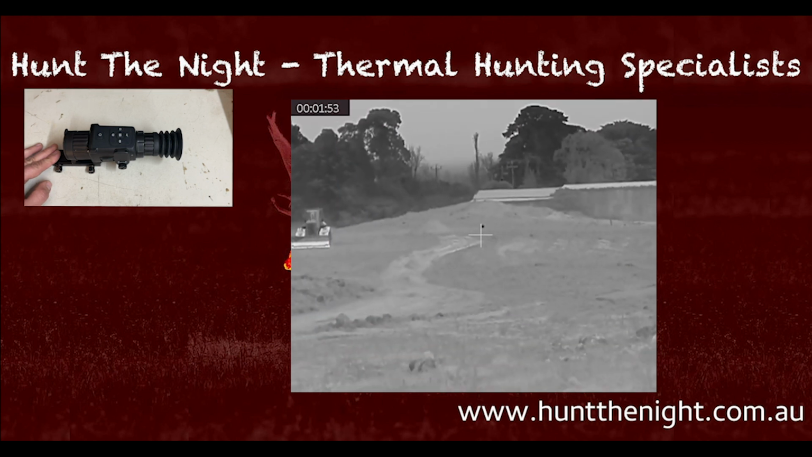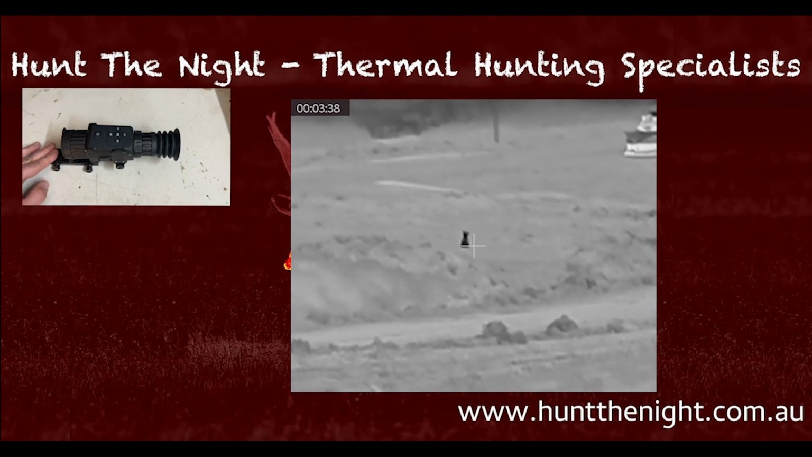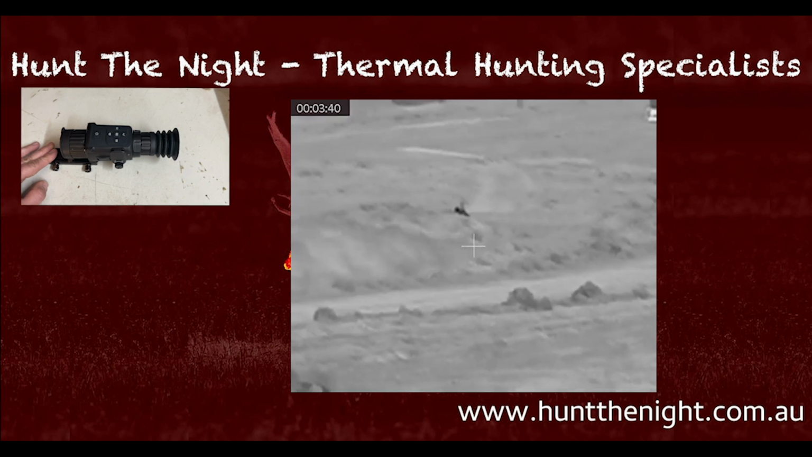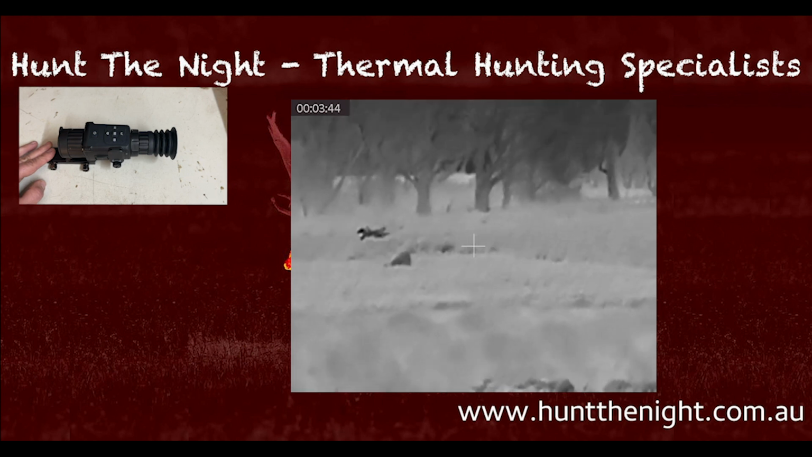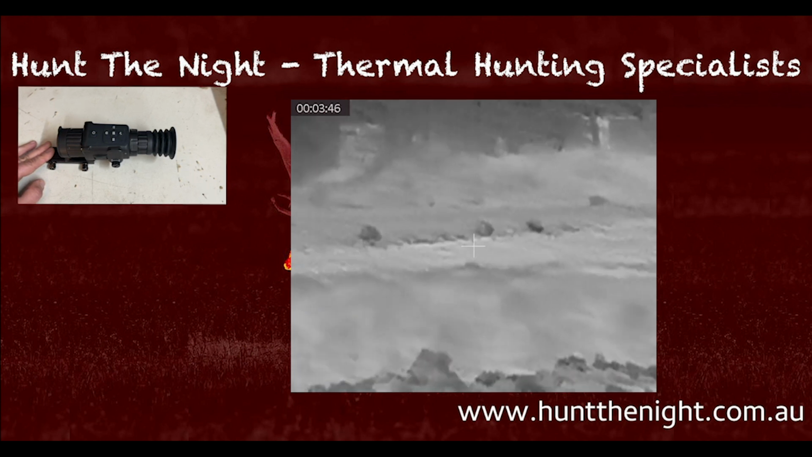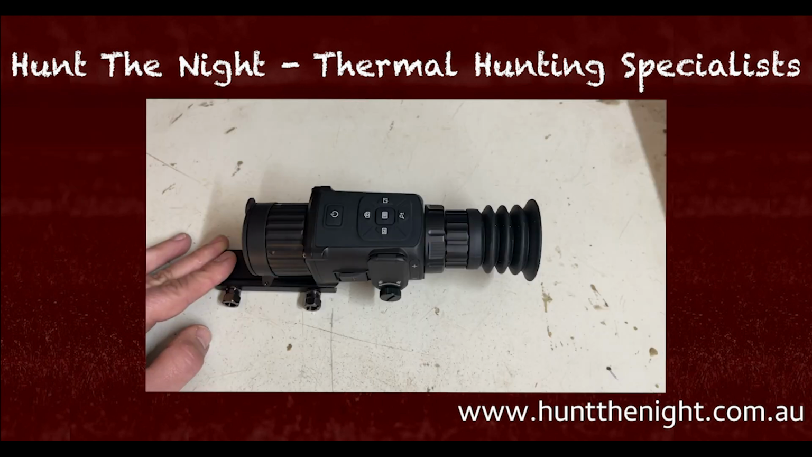The menu system's pretty well laid out. I wouldn't say it's the most intuitive in terms of some of the language it uses, but that's probably just because these are offshore manufactured devices in a non-English speaking country. I can get quite politically correct when I want to. And maybe that's something that can be addressed with firmware.